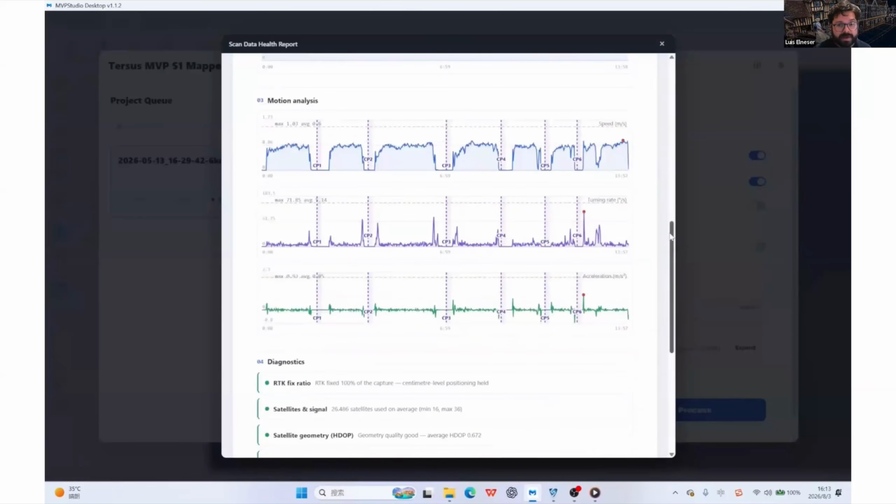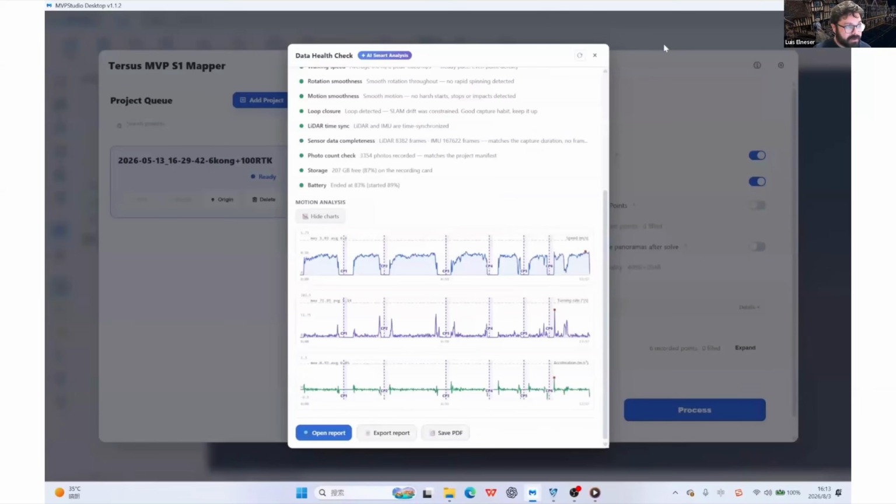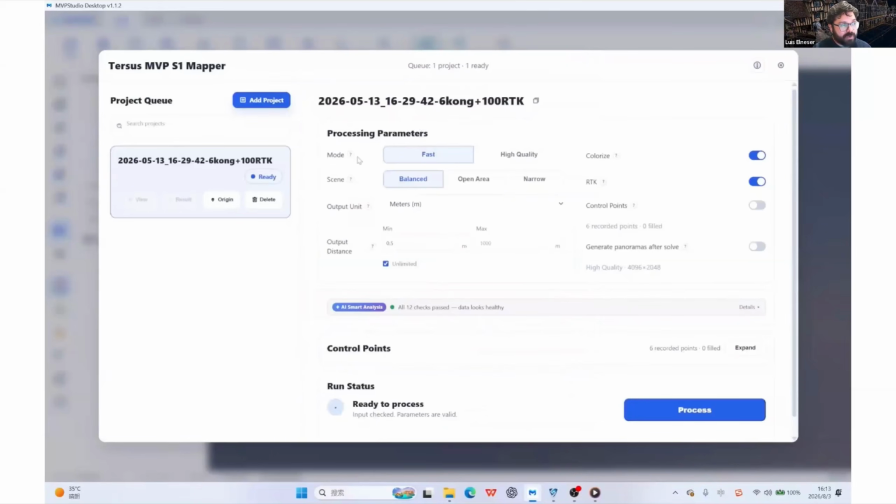This smart diagnostic tool can give you a heads up on if there are any issues that will come up during processing. There are different modes for processing. One is the fast mode, which is just quick processing, and high quality is the full capture. There are different scenes that can be selected for different environments. Units can be customized.